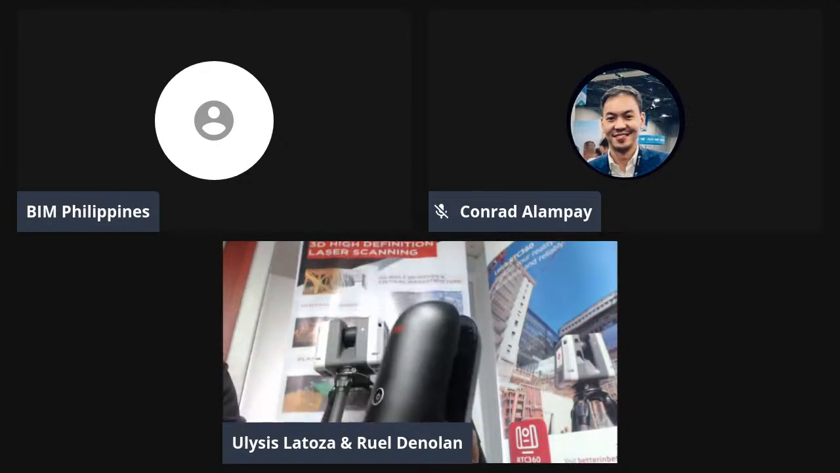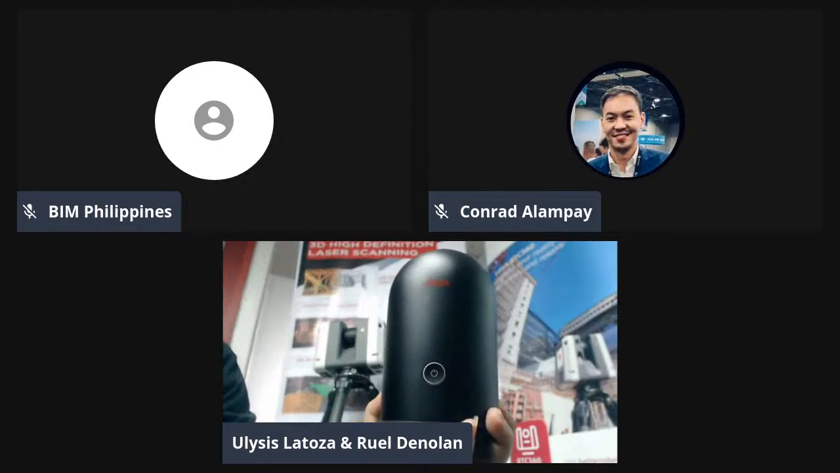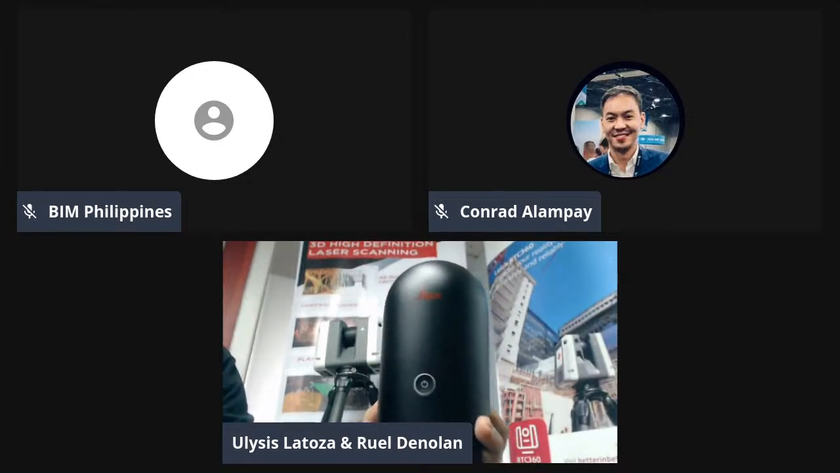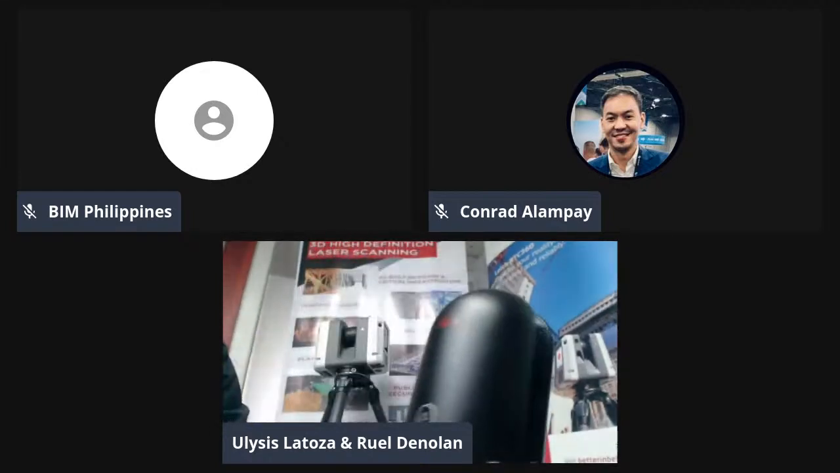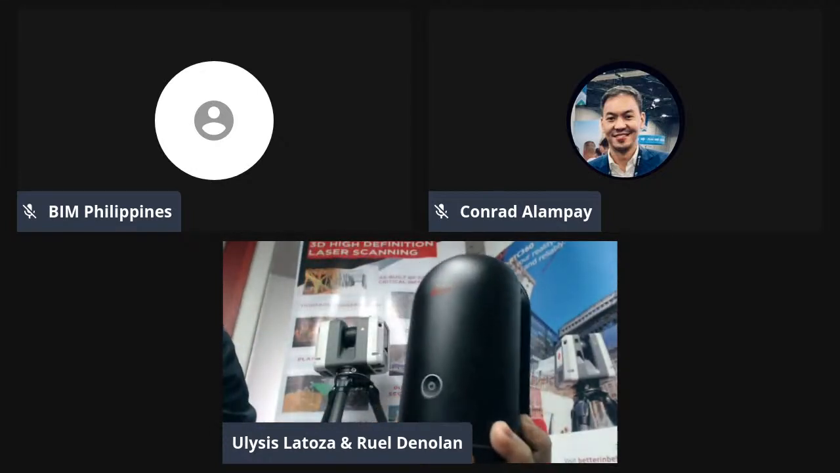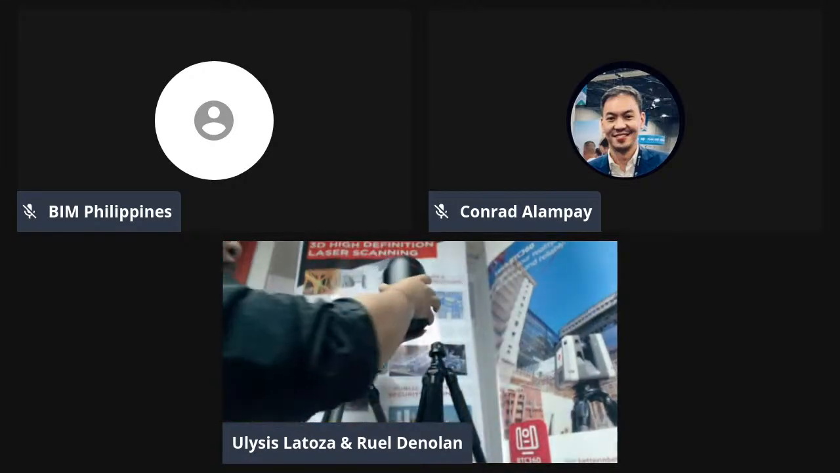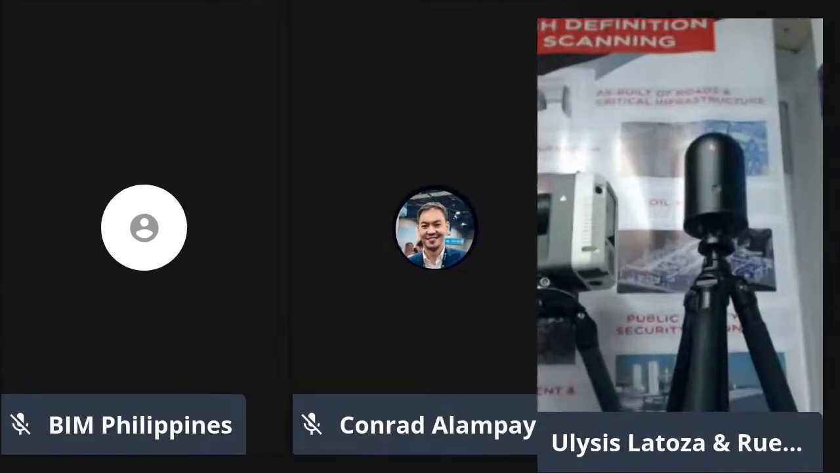You can also remotely access or scan through an iPad or smartphone. This one also contains thermal imaging that you can use to measure temperature.